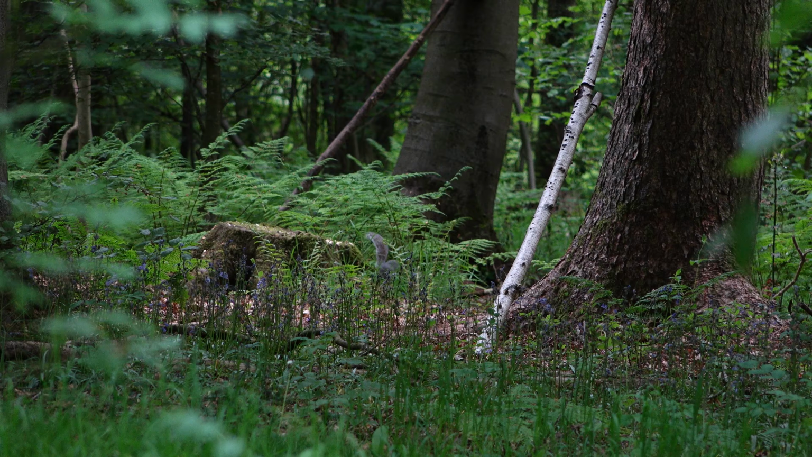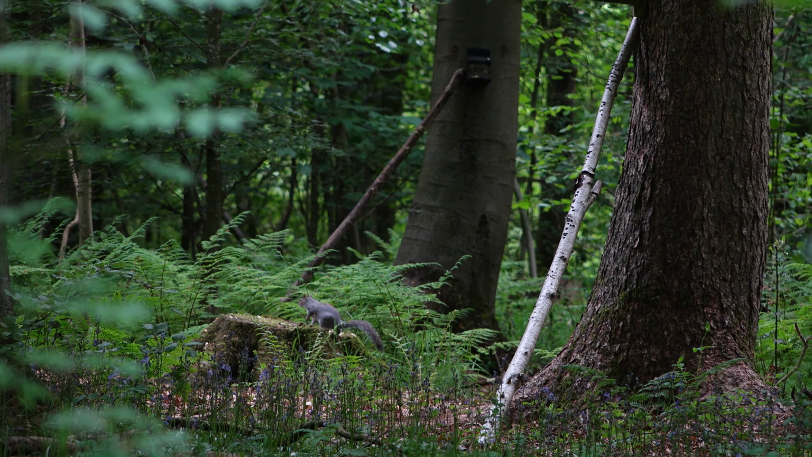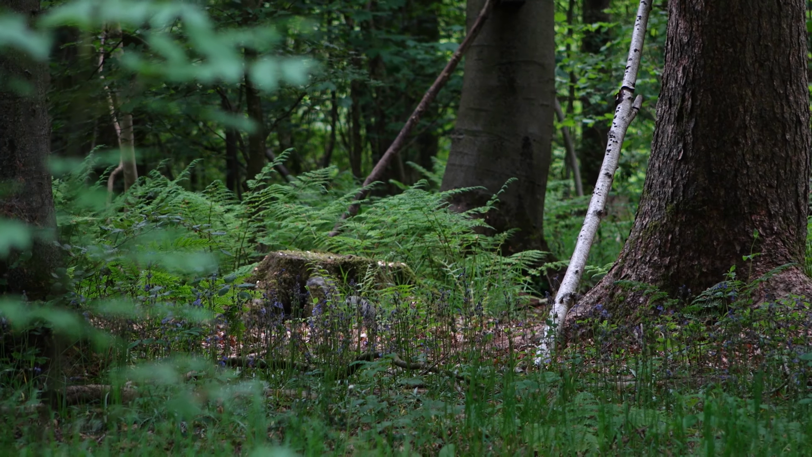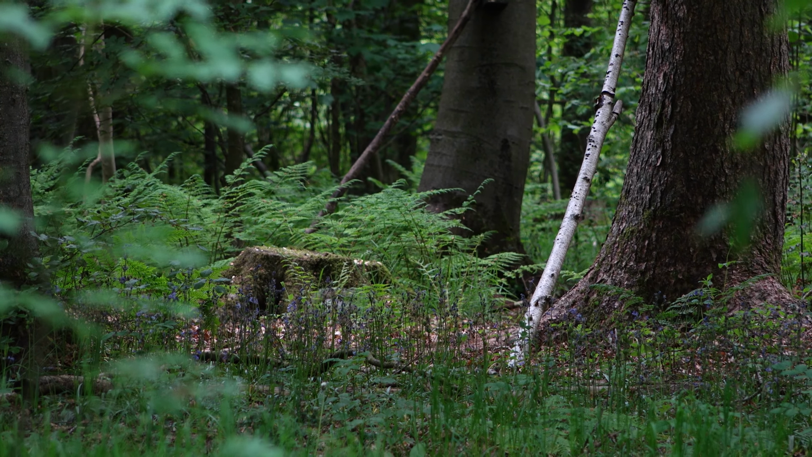That's the beauty of the thermal, you can pick it up from 100 yards away, get yourself prepared and ready for the shot, without doing too much movement at the last minute. That's that one gone.